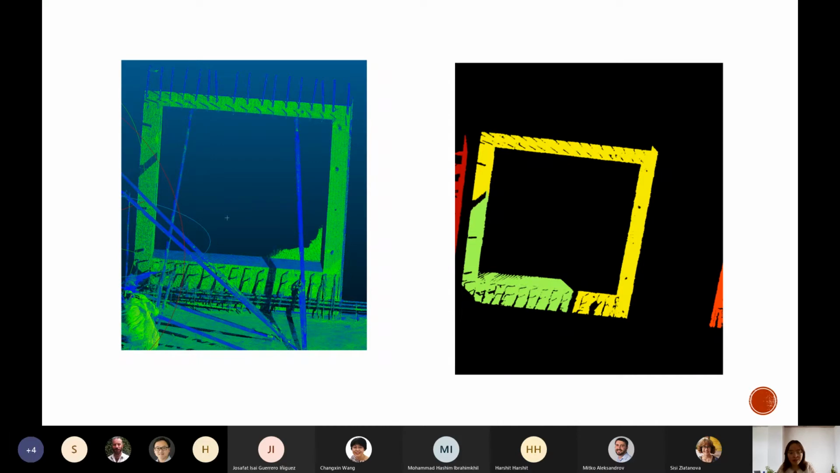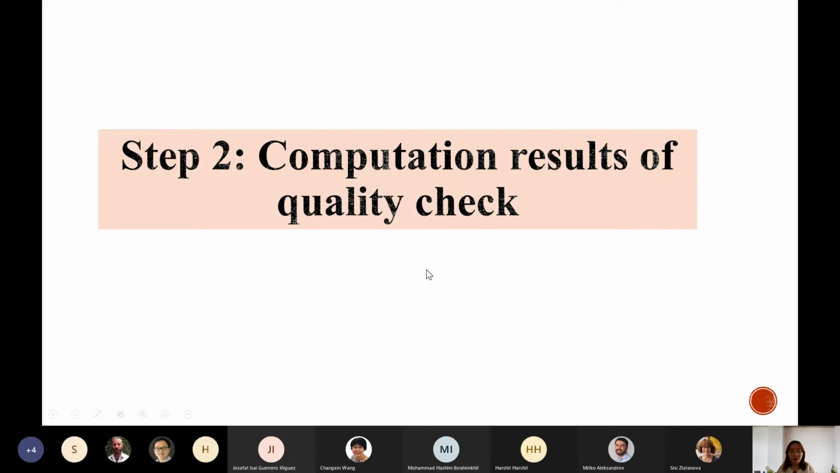We can avoid this problem, and I don't know how to solve this during the segmentation process. After the segmentation, we have extracted each wall panel from the point cloud data. Then we come to step 2, the computation for the quality check.